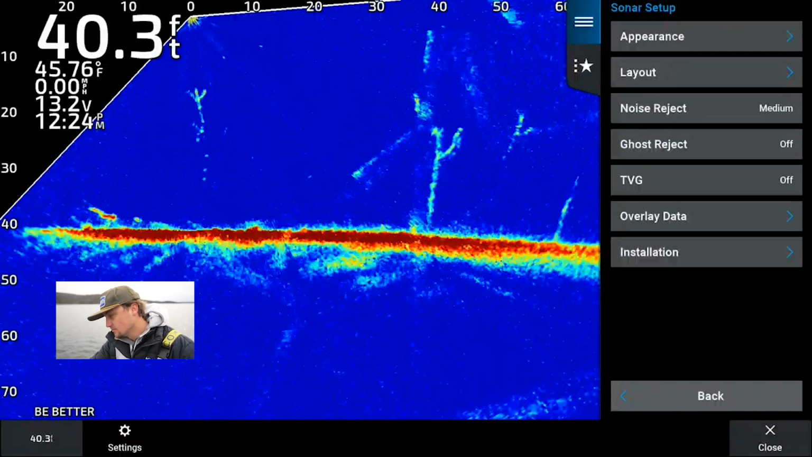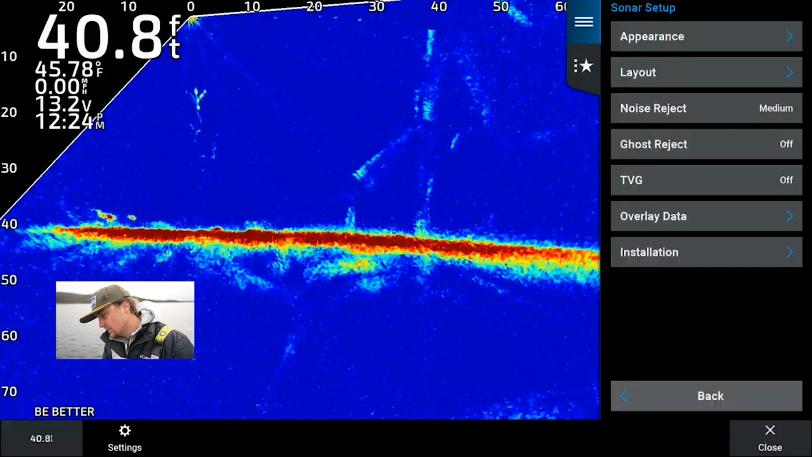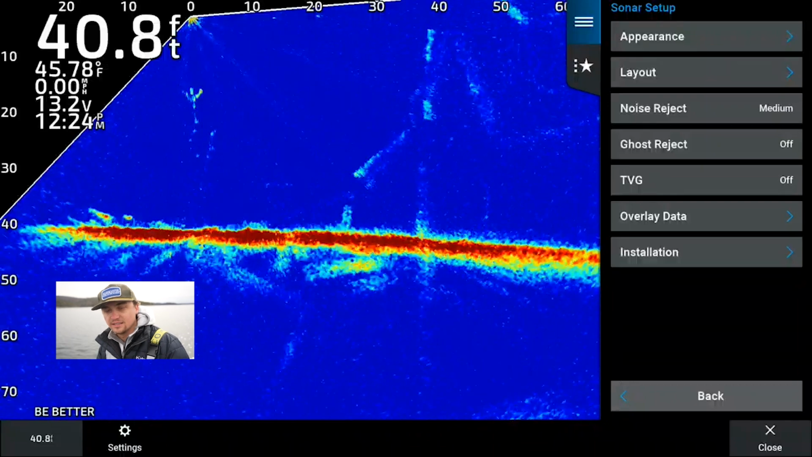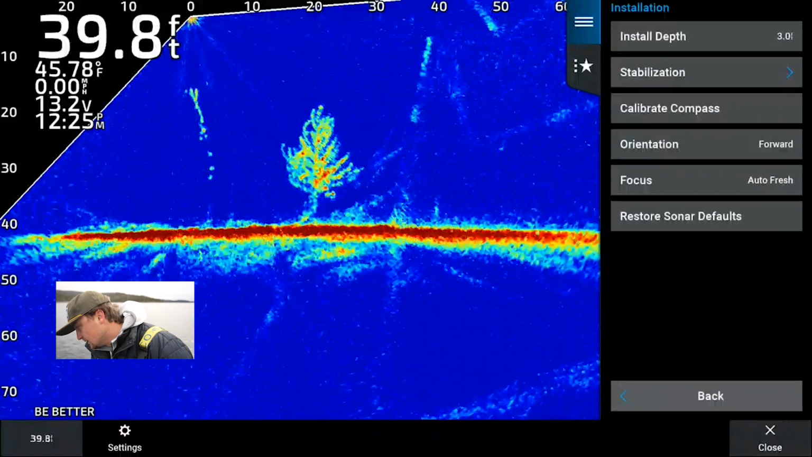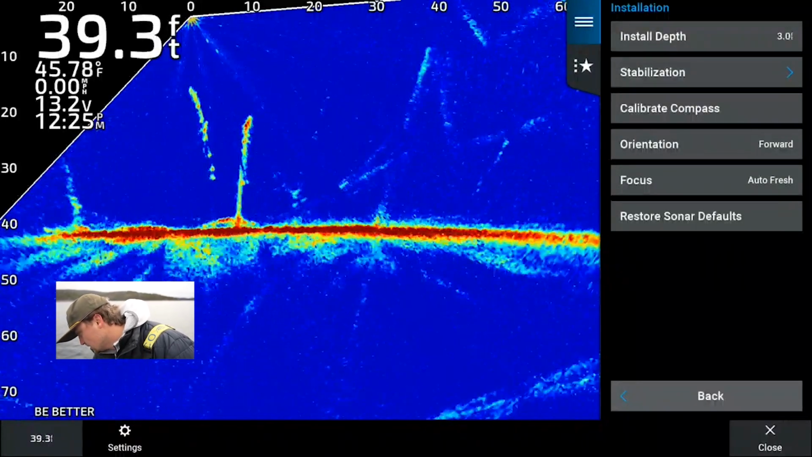So through that, my noise reject is medium, my ghost reject is off, and my TVG is off. I want to get as much information out of this graph as I can every single time. So let's go into installation.